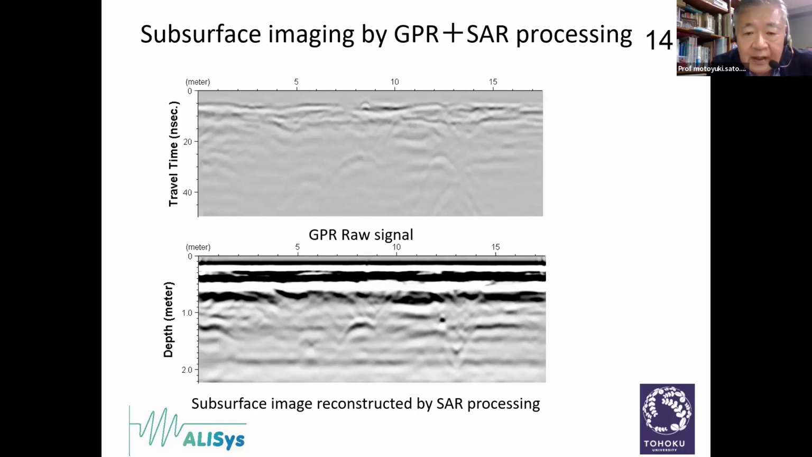In this case, the target is a buried pipe in soil. So if the image reconstruction or the SAR processing works correctly, all these hyperbolic curves should be reconstructed as a point image. But in this case, only one hyperbolic curve is reconstructed as a point. That is because of the inhomogeneity of the soil.